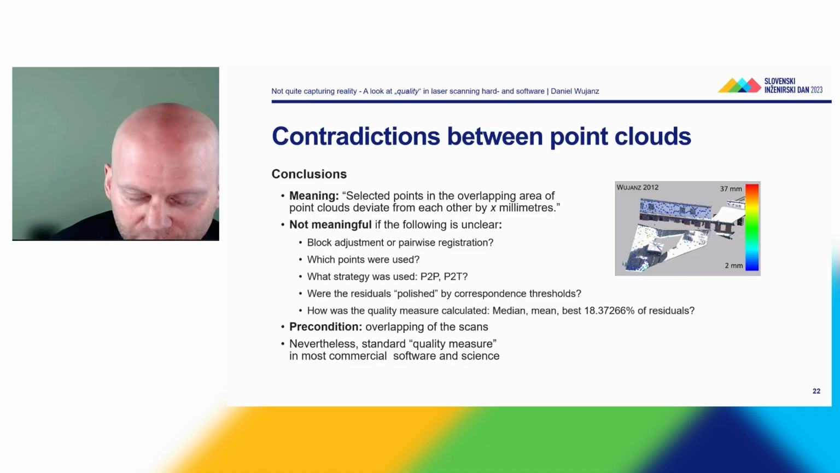That is typically really hard to find out and not always documented. What do we need? As a precondition, we always need an overlap between different scans. You can see the list of disadvantages is quite long, and this is why it is not really understandable why this is still the standard quality measure in most commercial software and in science. And this is, again, disturbing to say the least.